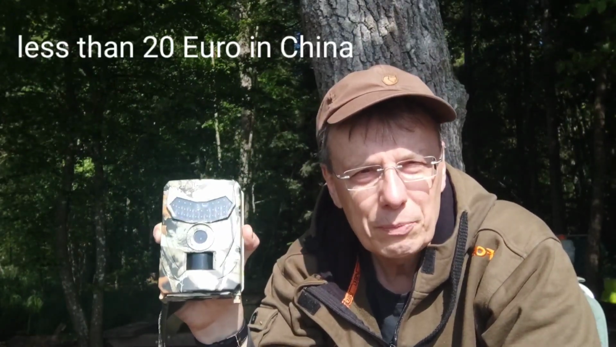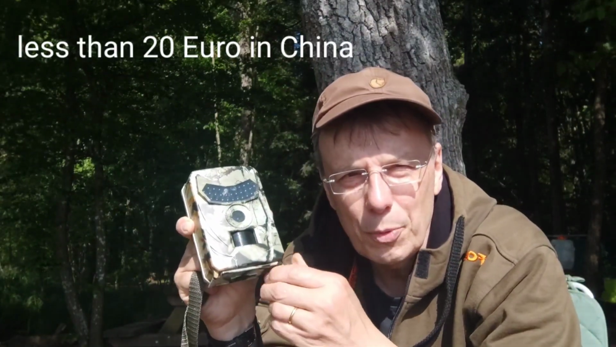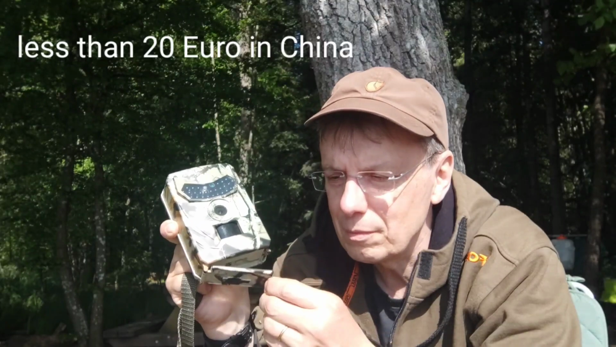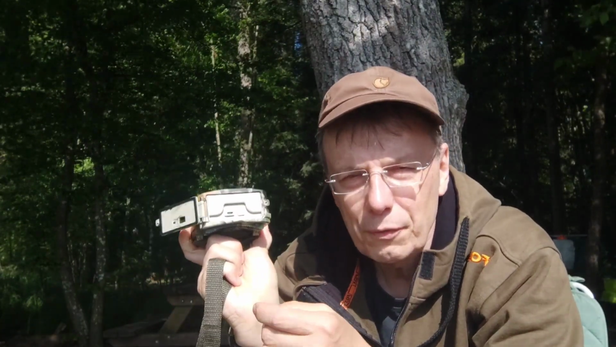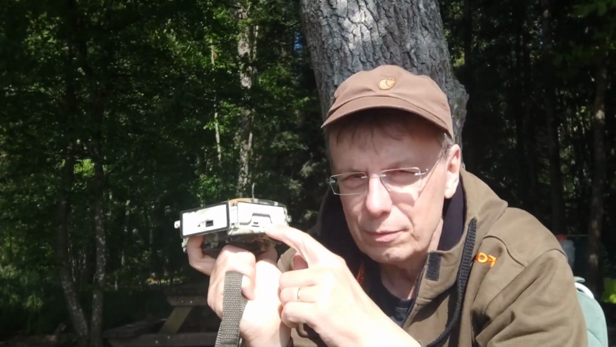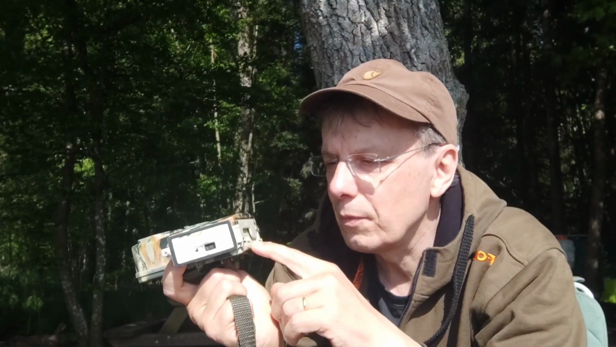It's reliable, it does its job. You open it with this little screw, and then you have just the battery department and the on and off switch, and the SD card.